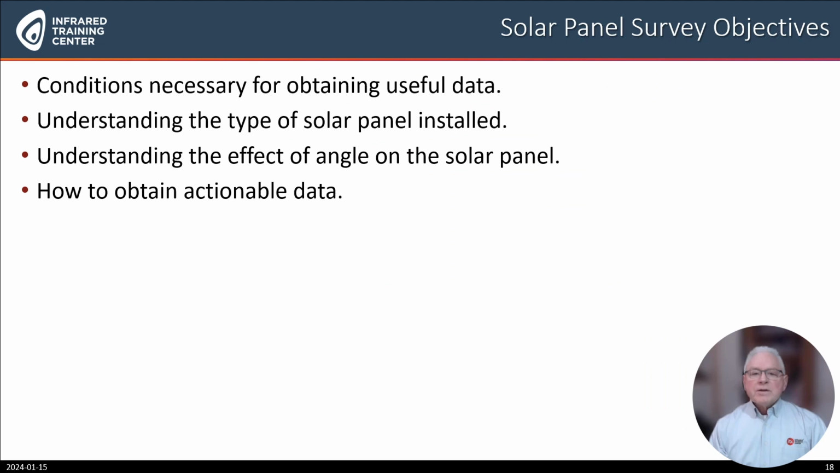Our objectives for this application are conditions necessary for obtaining useful data, understanding the type of solar panel installed, understanding the effective angle on the solar panel, and how to obtain actionable data.